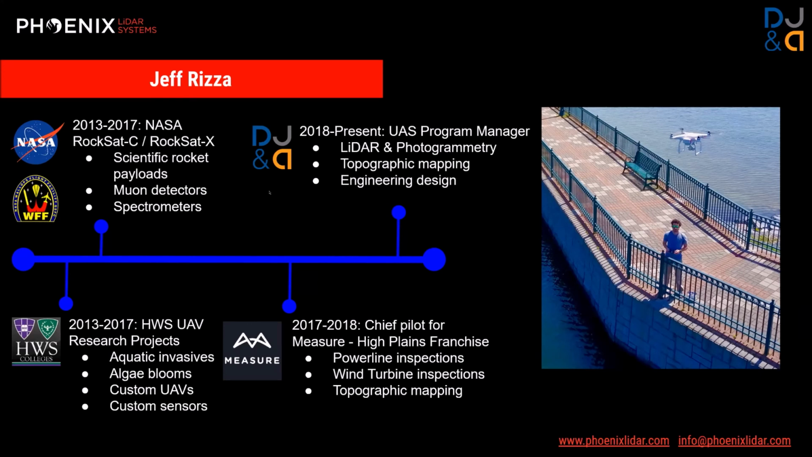So after graduating, I moved to Montana, and I had a brief stint with Measure, which is a drone services company some of you may be familiar with. I think they were recently acquired by Ag Eagle. I was the chief pilot for their High Plains franchise, so we did a lot of power line inspections, wind turbine inspections, and some topographic mapping while I was there.